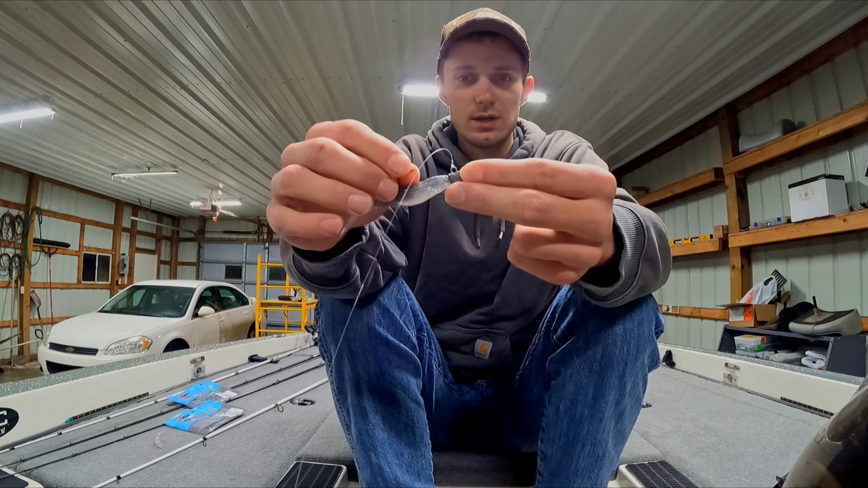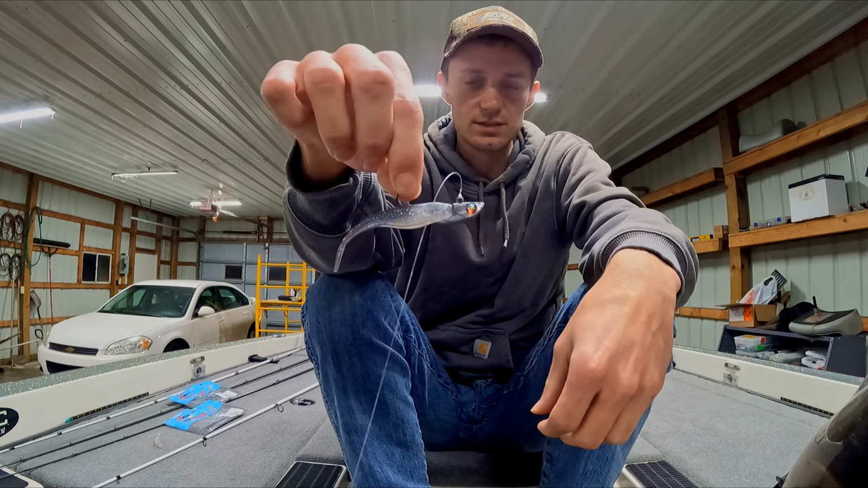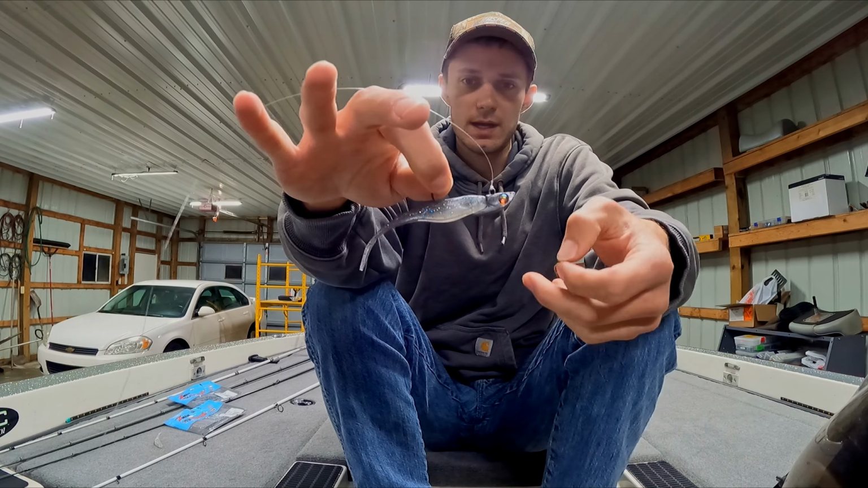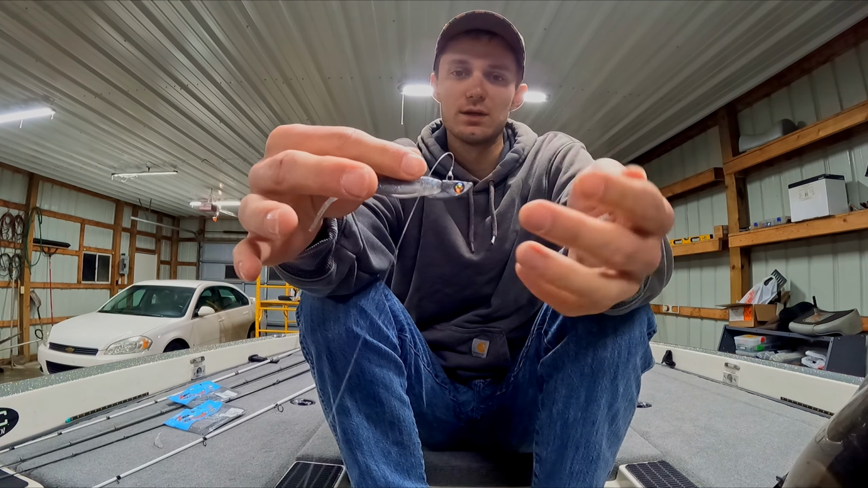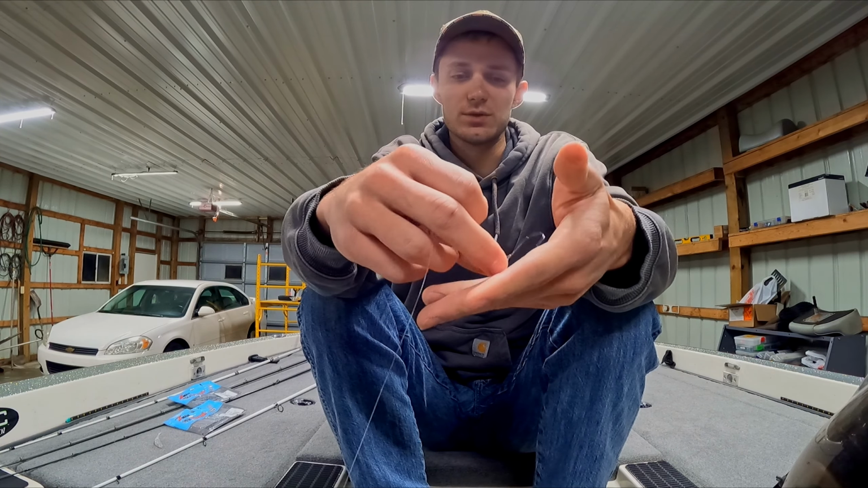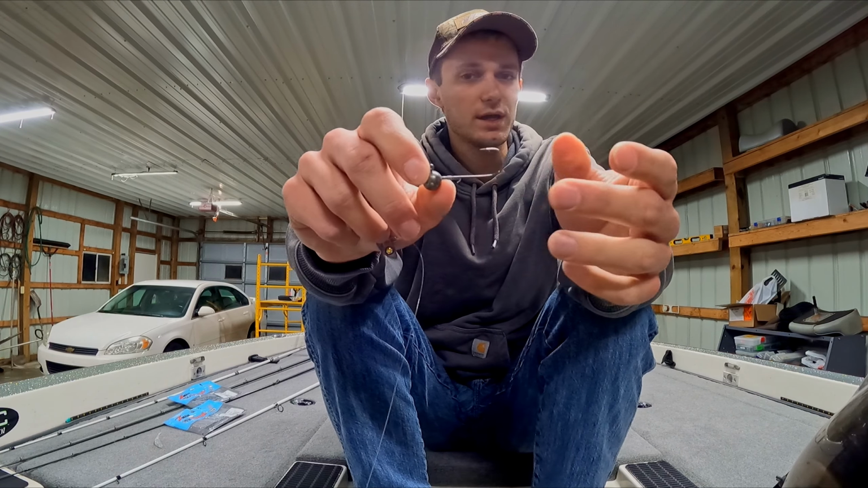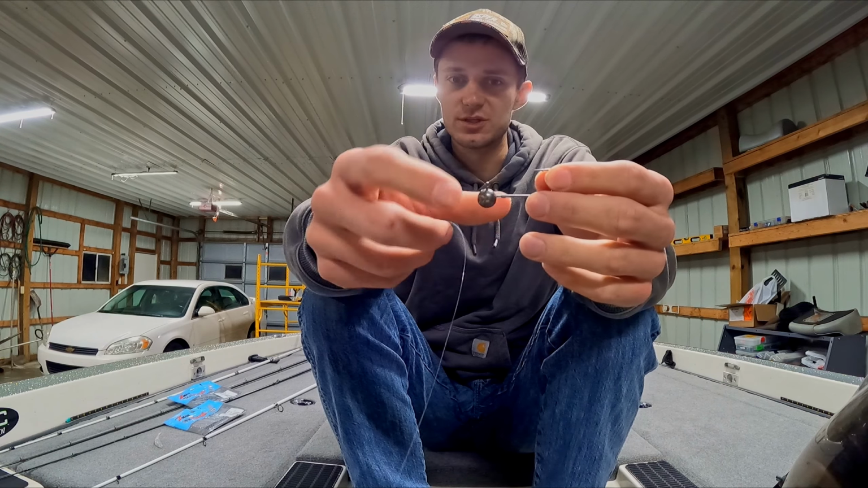As you can see, this one kind of matches the bait. That thing looks really good. It's a really nice natural profile. And even though this is a lead head, these are both 3/8, but this one is shaped where it just looks natural. This one, on the other hand, is tungsten, so it's got a smaller diameter ball head than if it was a lead head. So it just looks more natural when you put it on some of these smaller Damiki rig baits.